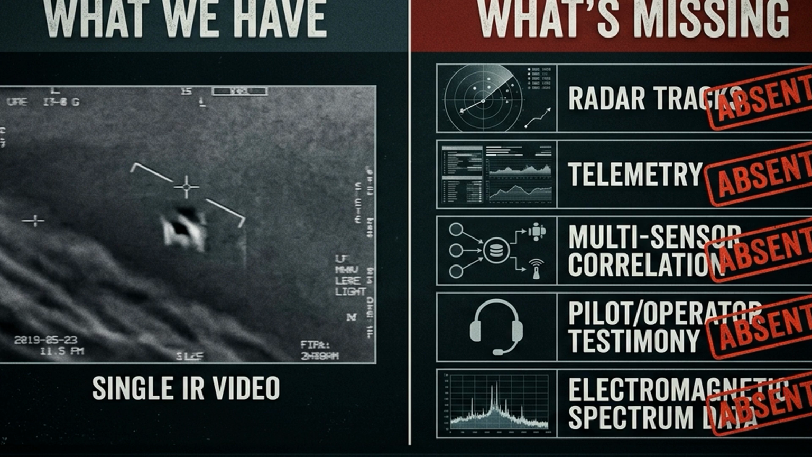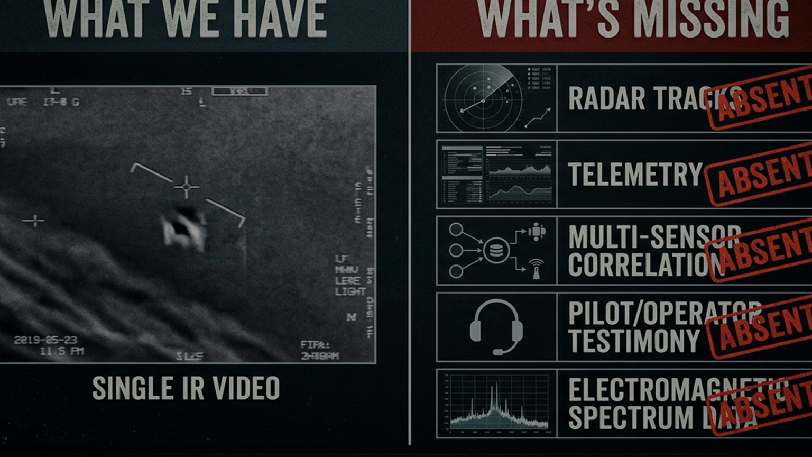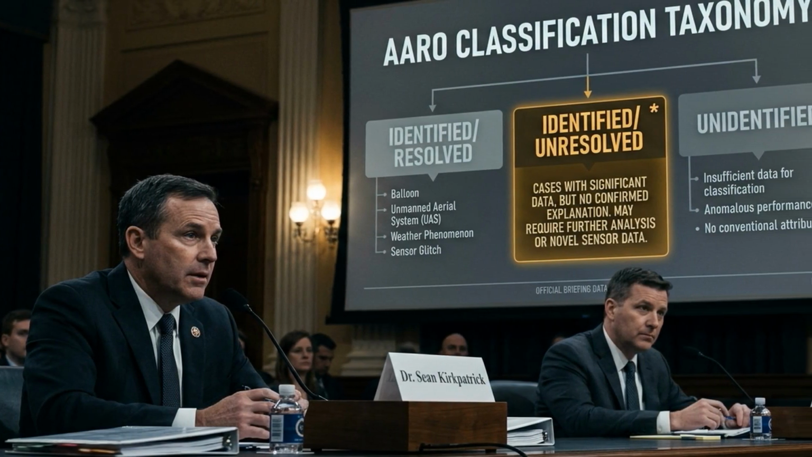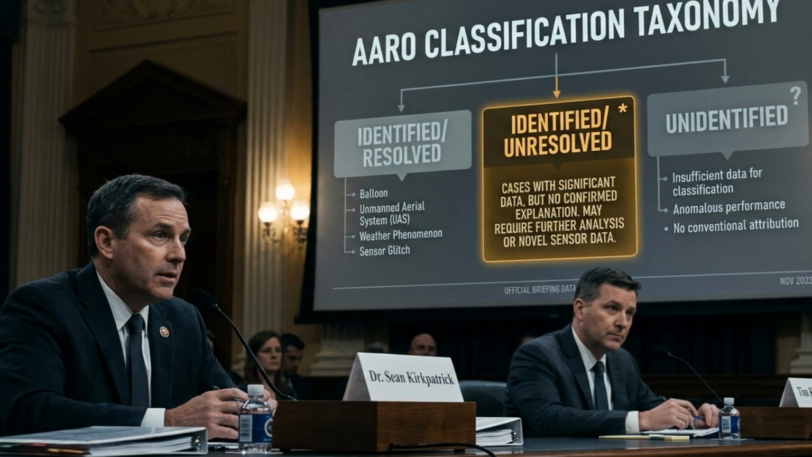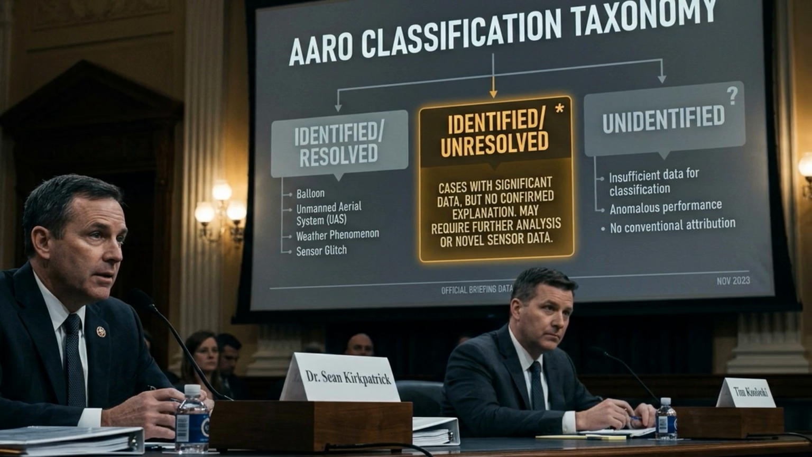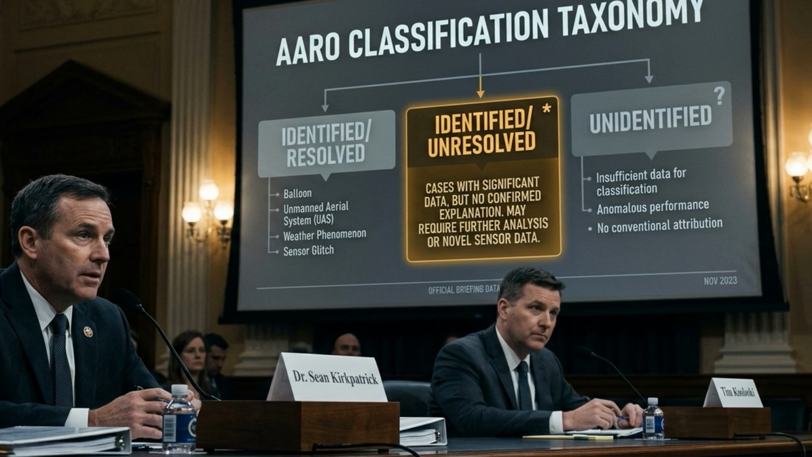AARO's classification of unresolved may reflect not mystery, but insufficiency, a case where the available evidence simply couldn't support a determination either way. The word unresolved deserves careful parsing. In AARO's taxonomy, it does not mean alien. It does not mean extraordinary. It means the analytical process did not reach a conclusion. That could indicate genuinely anomalous characteristics. It could equally indicate insufficient data, competing explanations of similar probability, or bureaucratic limitations on the investigation itself.